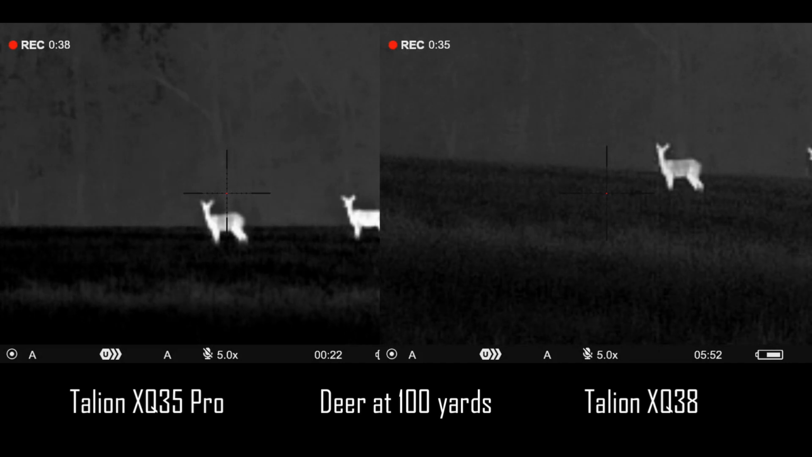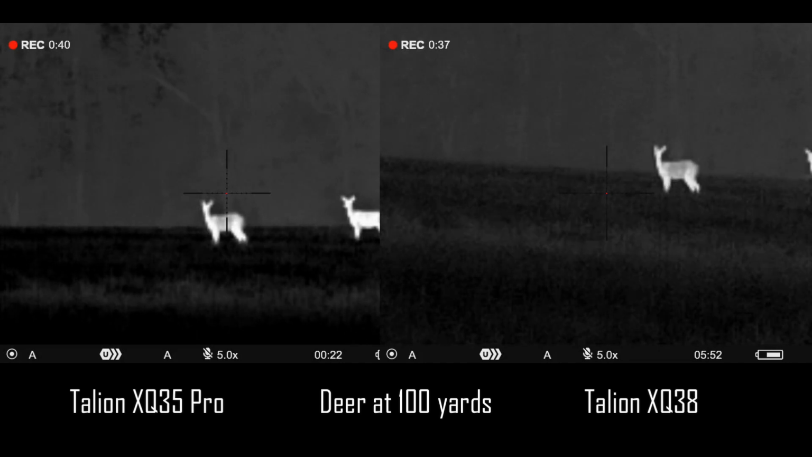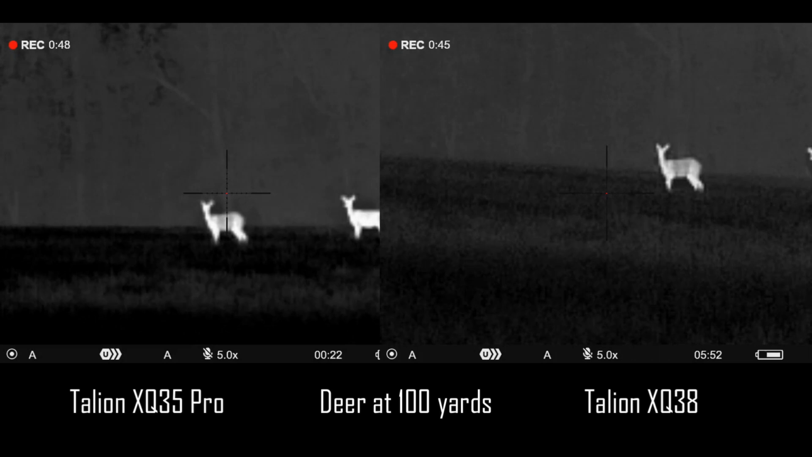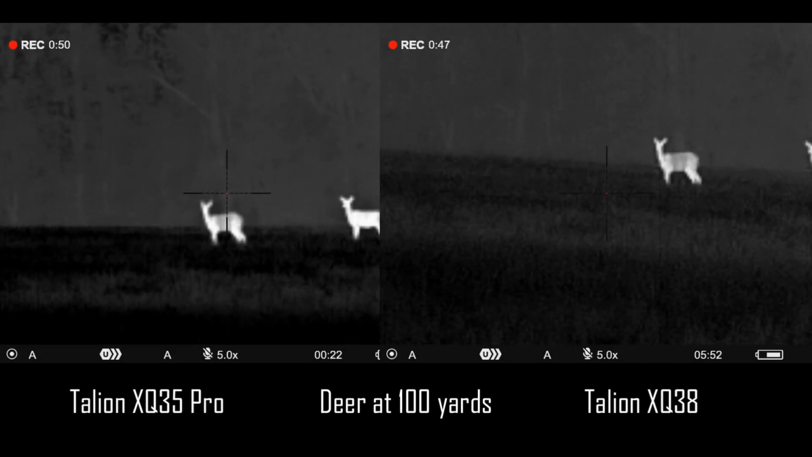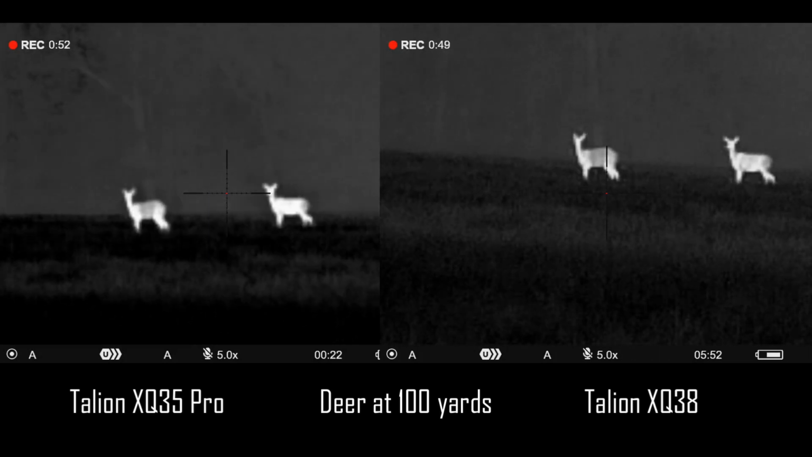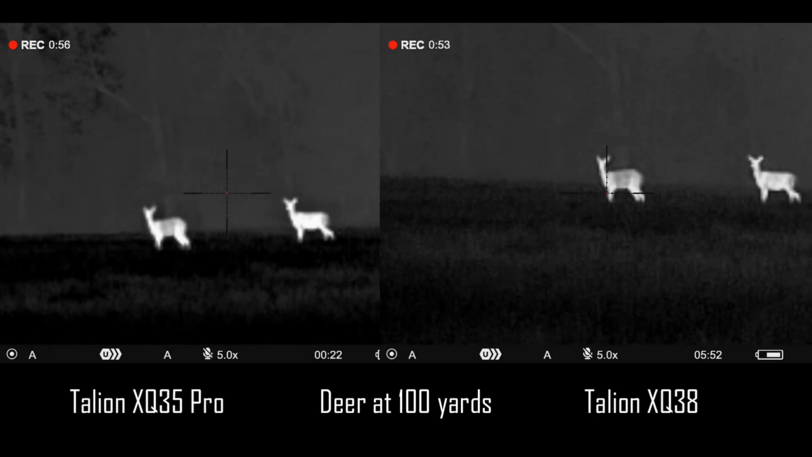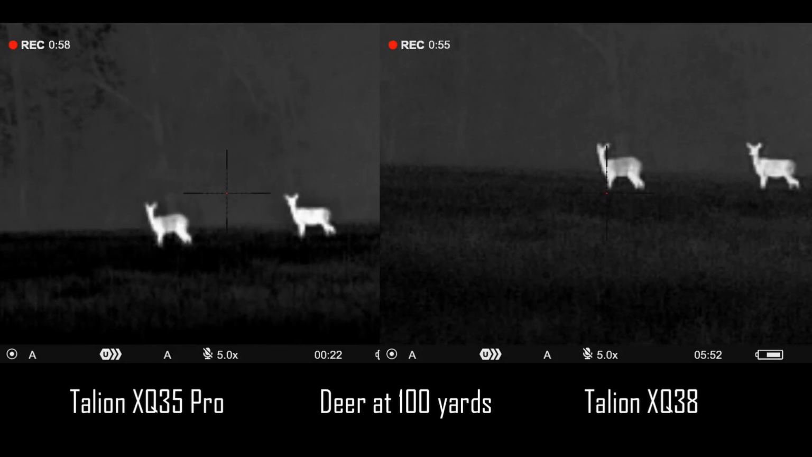You can see on the XQ35 Pro the image is a little brighter as far as the deer themselves. They appear brighter. That is just that Pro sensor picking up more heat and able to distinguish the heat differences a little better. And you'll notice that the trees in the background are a little bit more detailed on the 35 Pro, but that's again that Pro sensor.